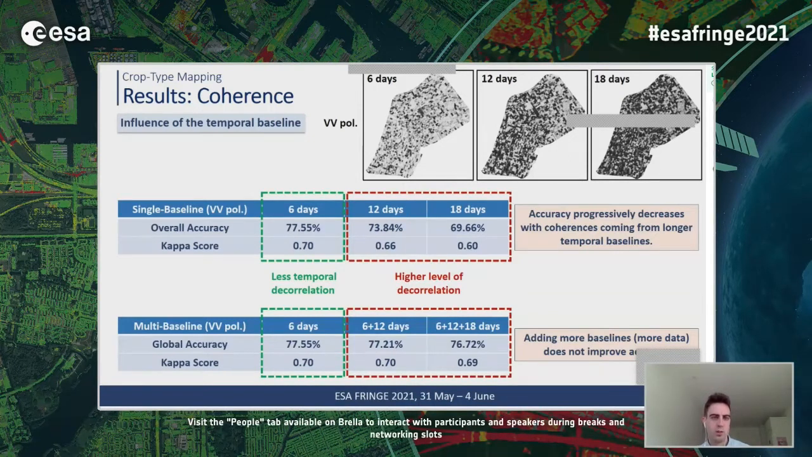Also, in terms of the influence of the temporal baseline, we have shown that if we add more baselines, that means if we add more data to train the random forest, the accuracy is not improved.